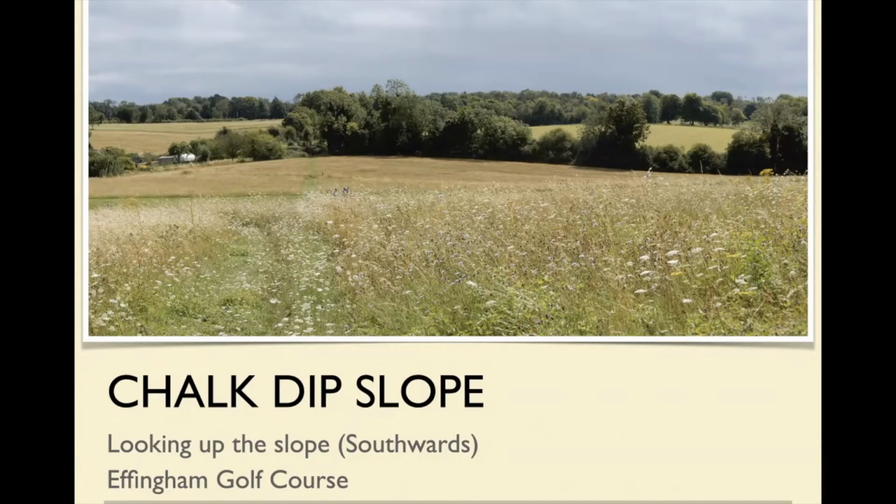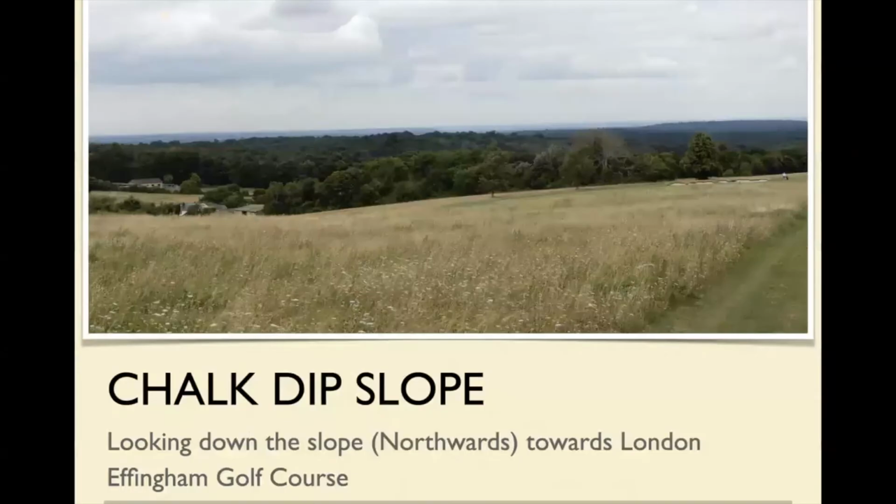And so these wonderful wildflower meadows, chalk meadows. And if you look the other way, you can see right the way across the London Basin. This is the London Basin out here. So essentially, most of what you can see there is London clay.